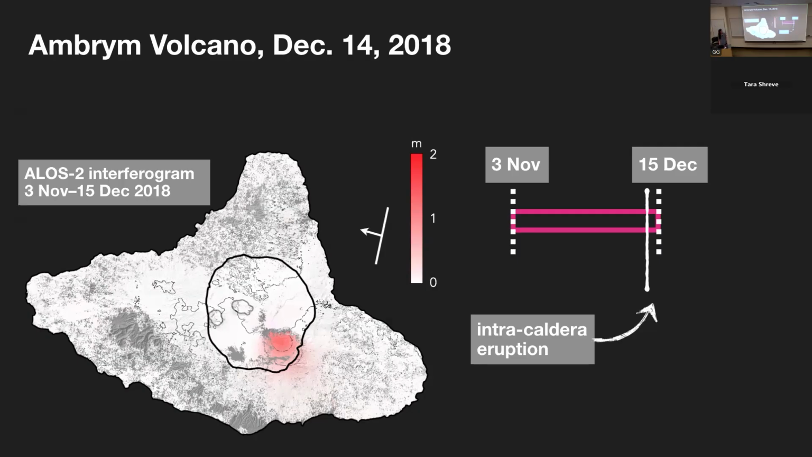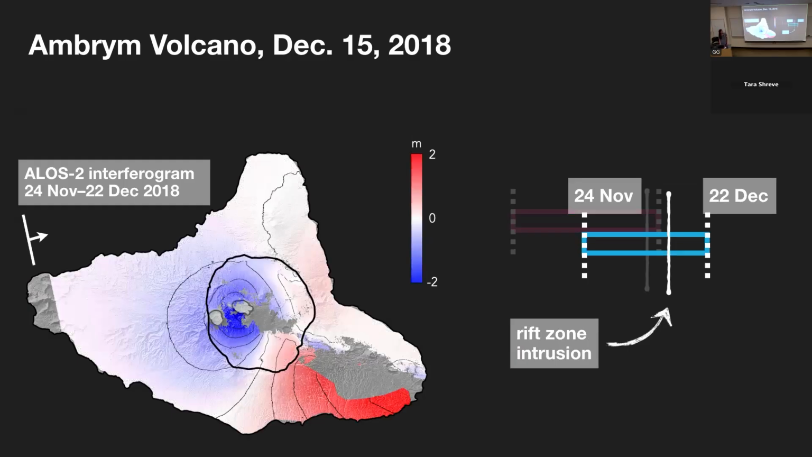The red area is the area that experienced motion towards the satellite related to a dike intrusion that fed that fissure eruption. There was another acquisition later in December that measured ground displacement at Ambrym, covering the entire eruptive episode. And here we can see a much different picture. Instead of having that localized deformation just near the fissure site, we can see that basically the entire caldera is subsiding and that we also have uplift along the southeastern part of that rift zone.